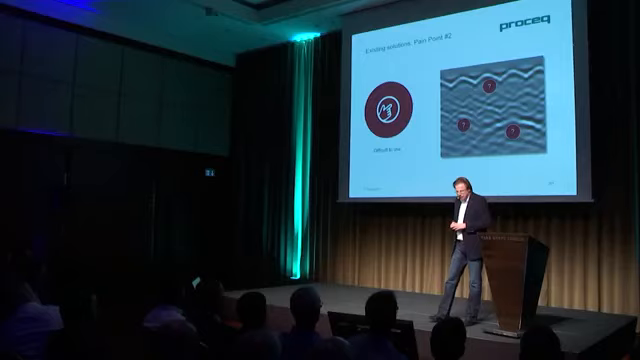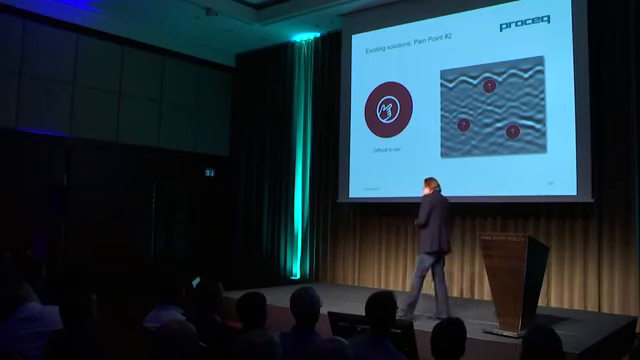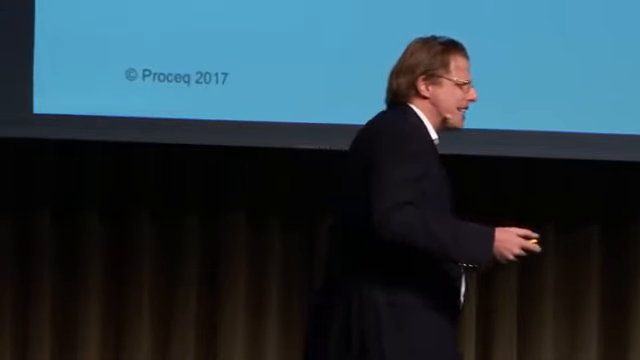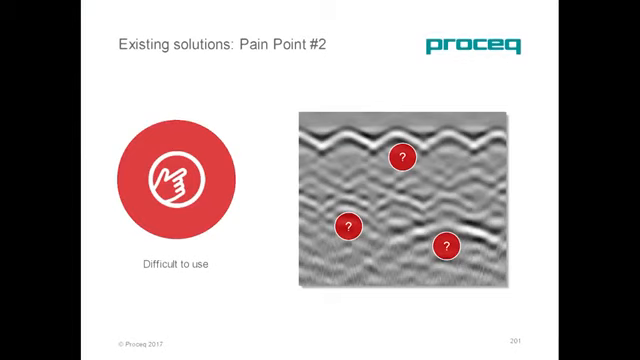Second pain point, difficult to use. And once again, if you read marketing documents of existing solutions, everyone talks about intuitiveness. Everyone talks about ease of use, but the reality is existing GPR solutions are extremely difficult to use, are cumbersome to use, complicated menus, settings, and not to talk about interpreting the images. 99% of the audience here would not be able to interpret this black and white image.